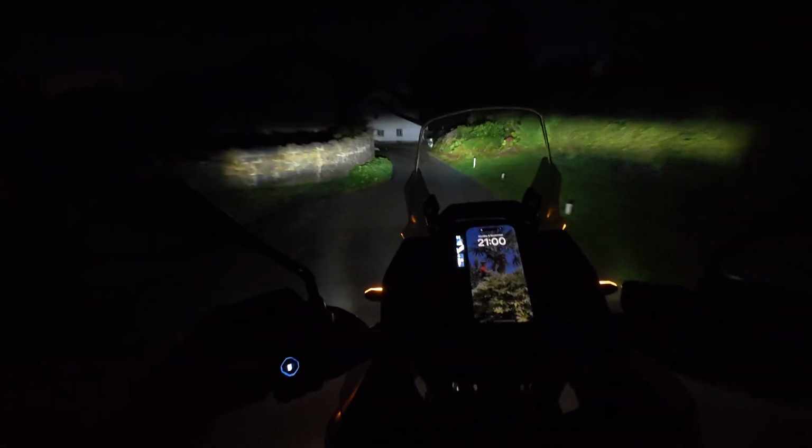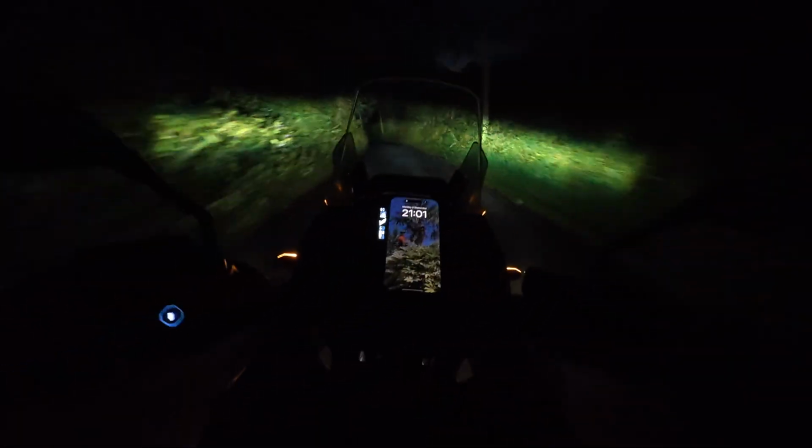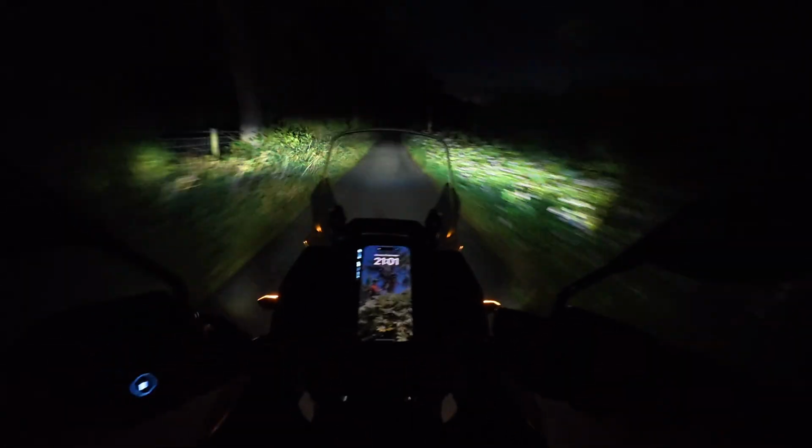These lovely little houses. Oh, probably farmhouses, aren't they? Lights are amazing on this bike. Big bug, nearly hit it.